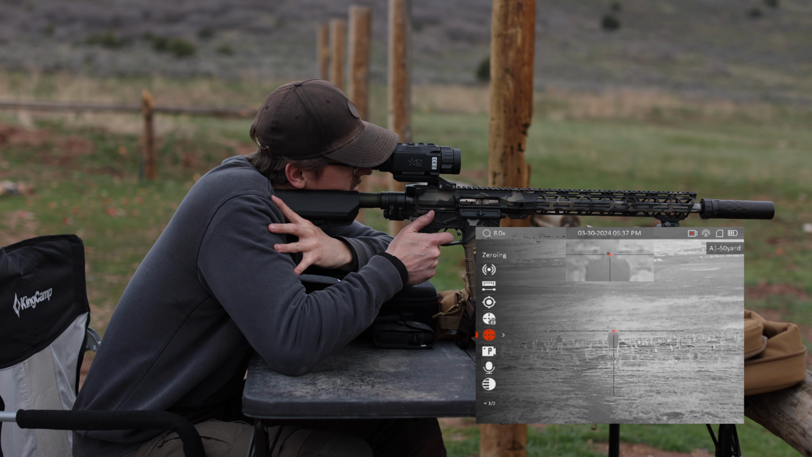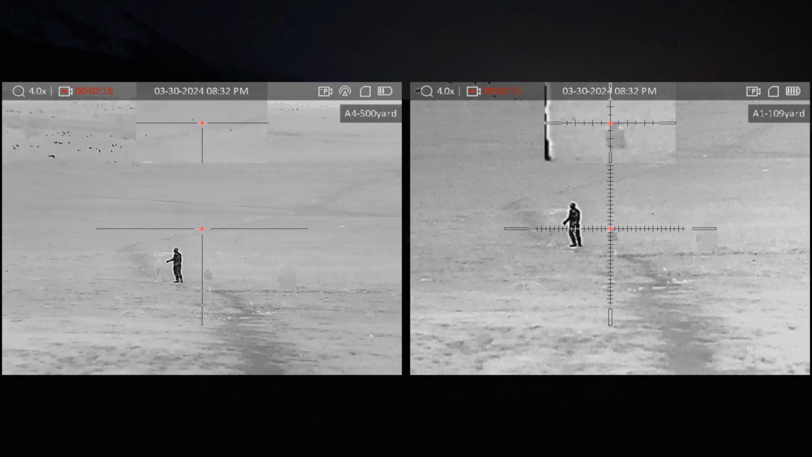And that's dead center. Through the same hole. Here's the 100-yard marker.